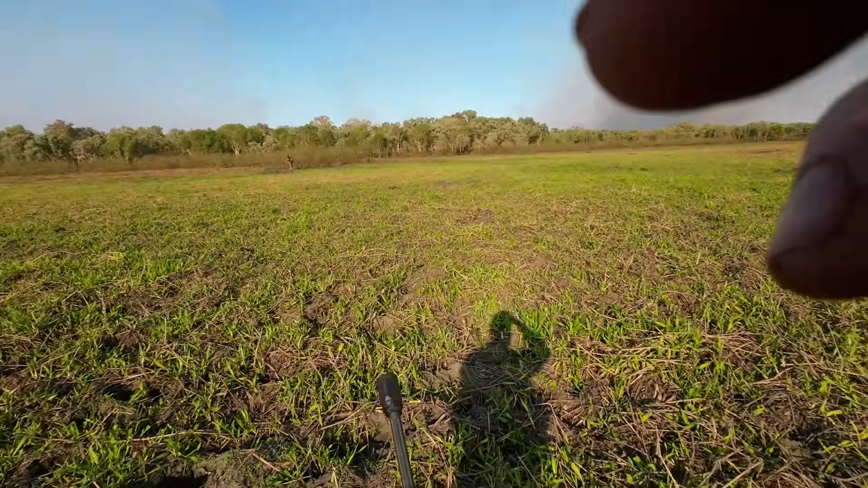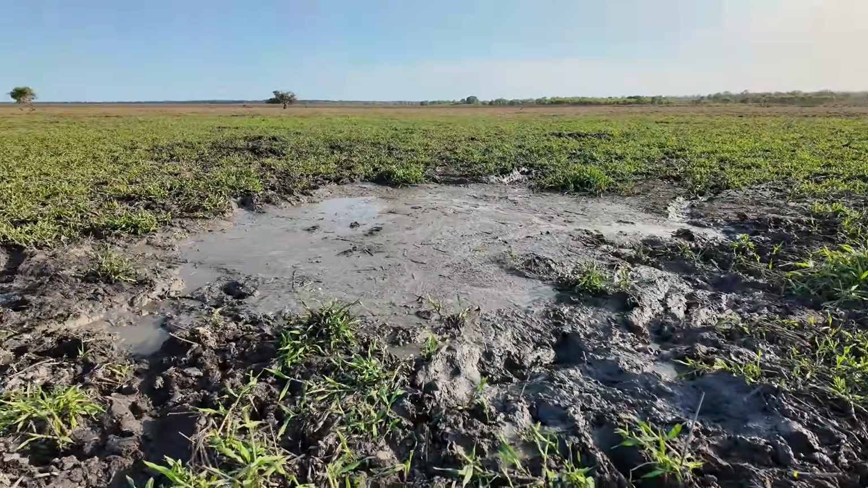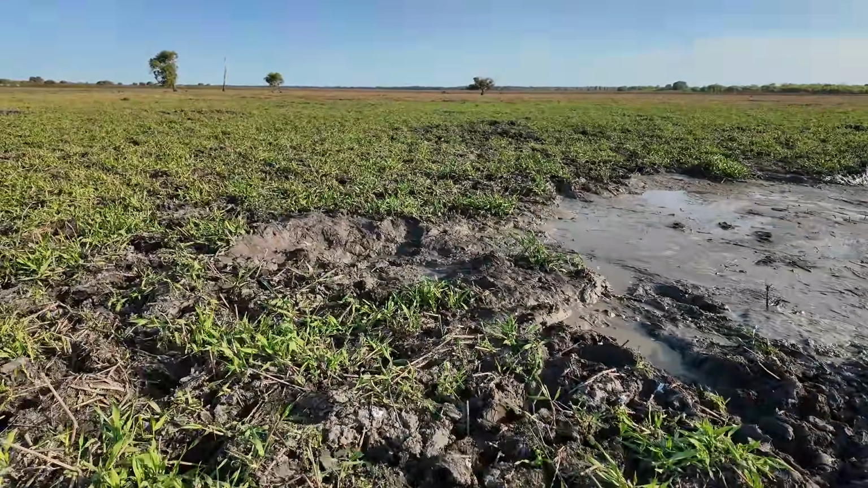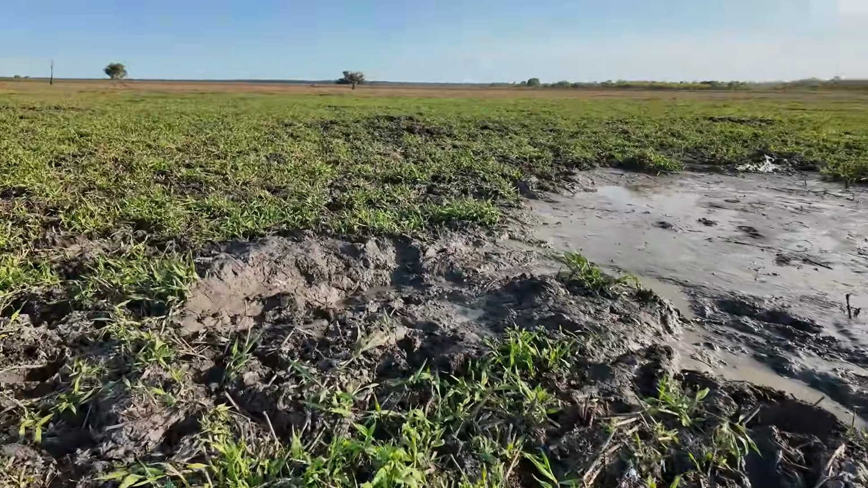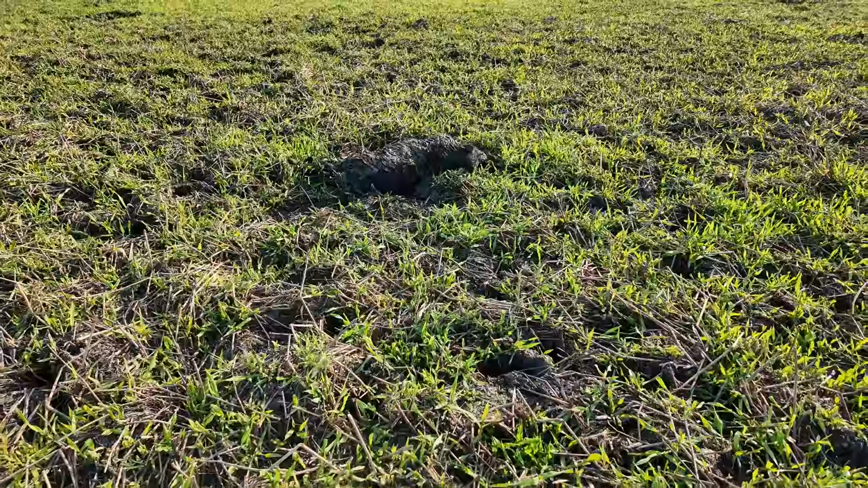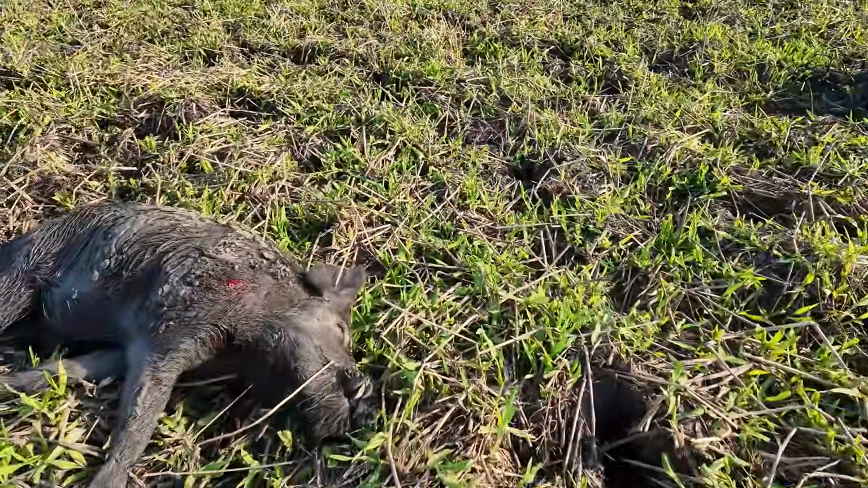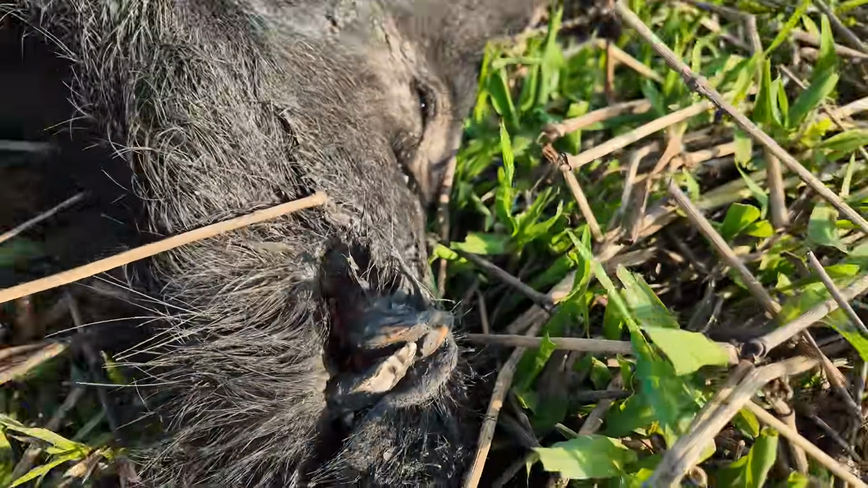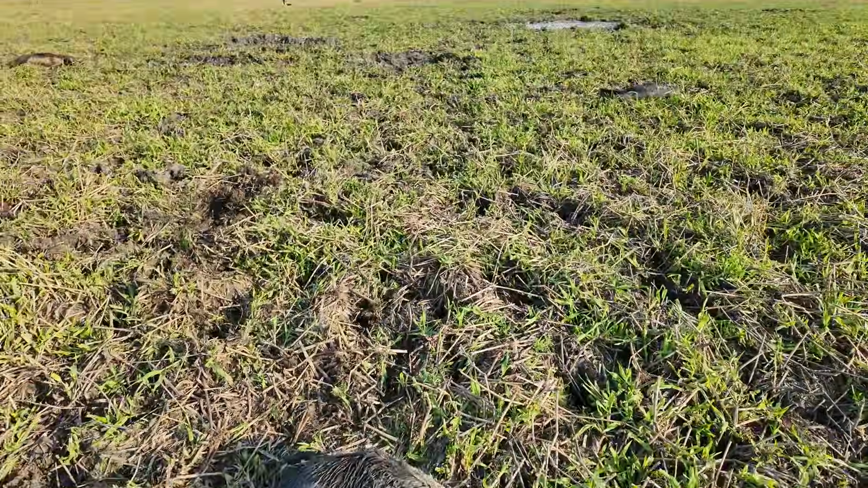I didn't see that one. There's slide marks busting out of this everywhere where those pigs tried to explode from. Shot the first one up on his feet and it erupted from in here. These are all boars, these fellas. This guy here, he's got a really good set of hooks on him. Really nice.